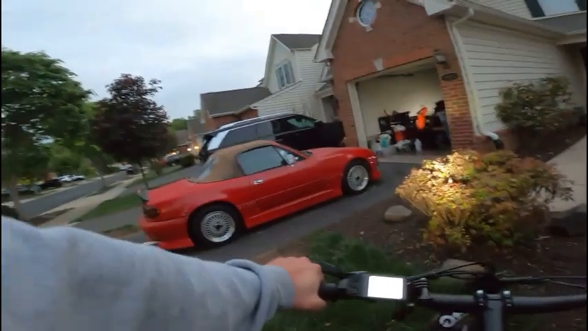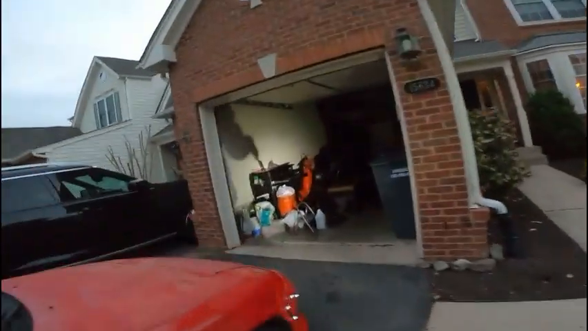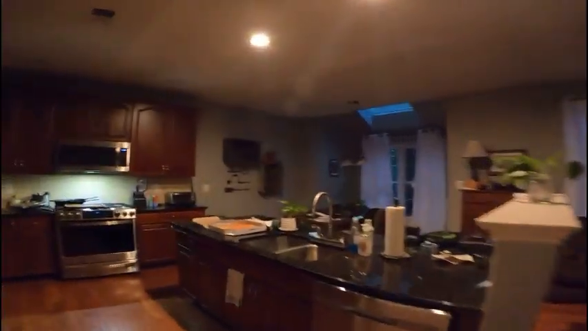I can't say anything else about the plans right now because of the uncertainty of the Miata plans. I don't want to say I'm definitely doing it and then not do it, and you guys are like, oh, I wanted to see the build. Well, the build's pretty much halfway done, so.